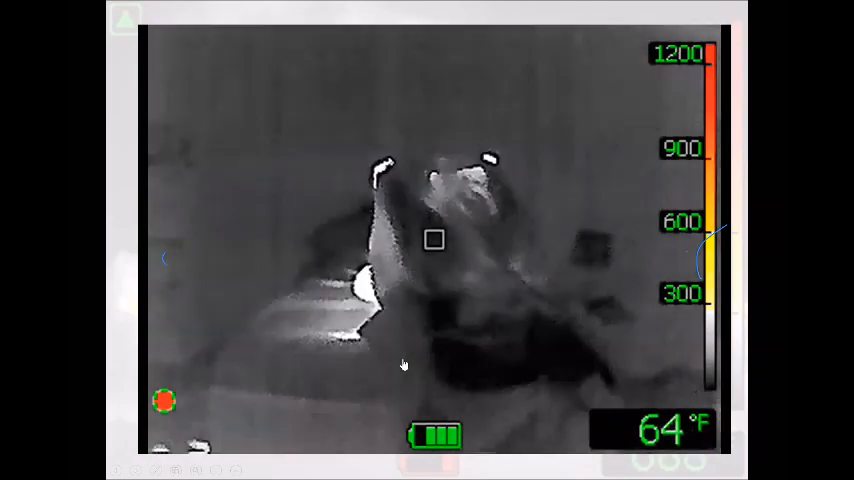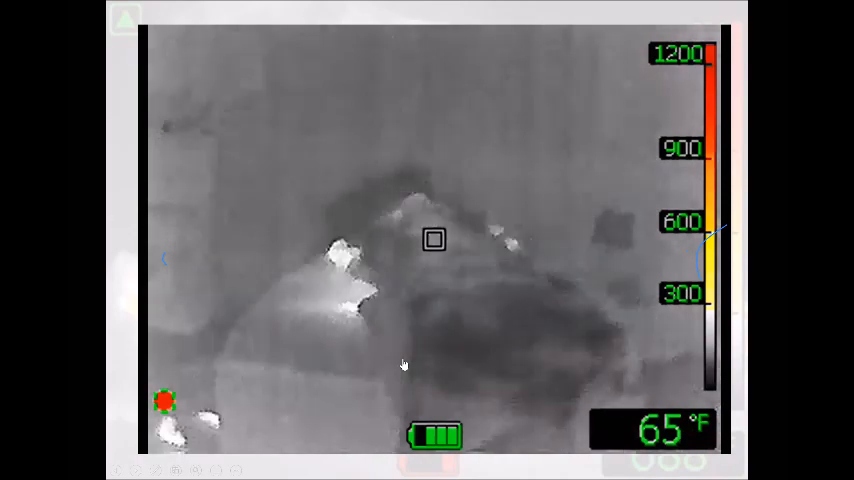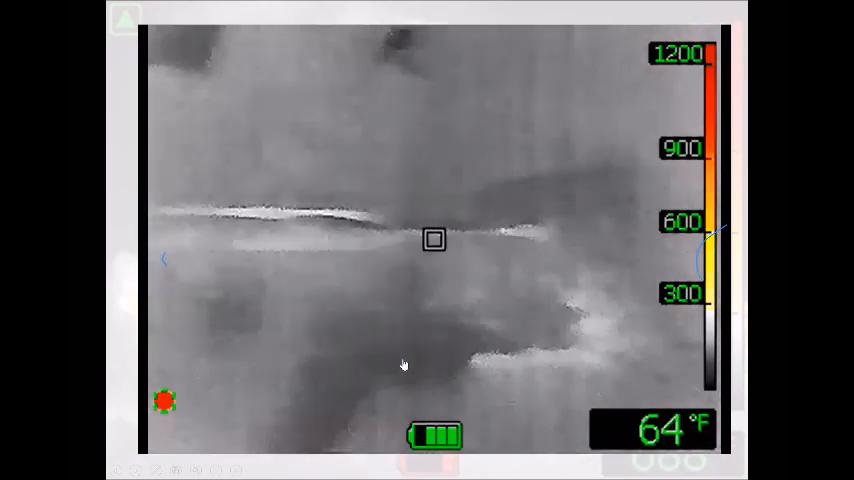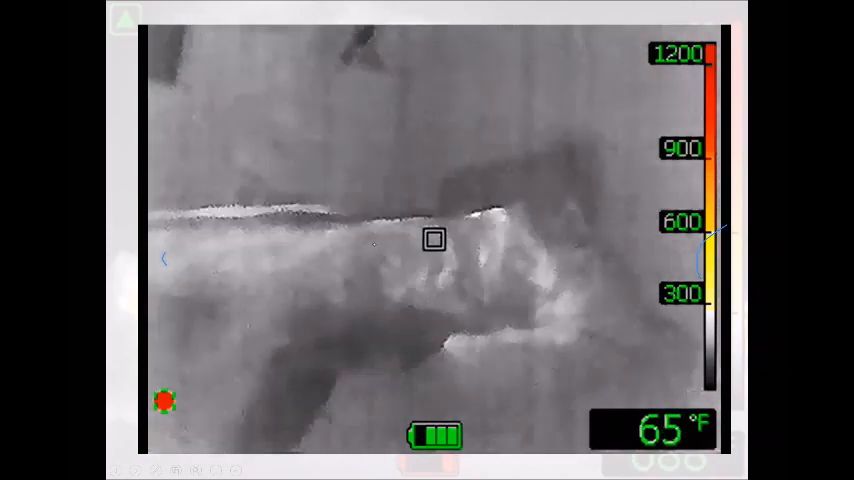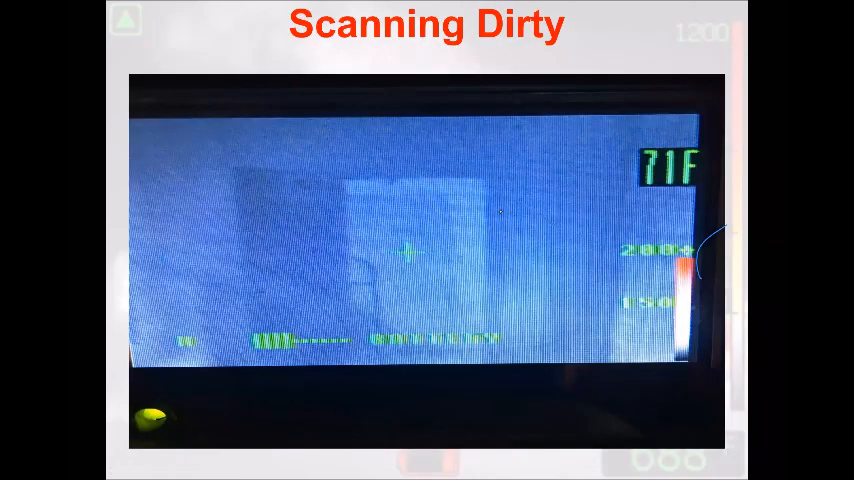He disappears. He's gone. Now, with him being an active emitter, at some point in time his thermal energy will bleed through the blanket. Yes, but he takes a deep breath of superheated gases. He goes into cardiac arrest, something along those lines. Are you going to see his thermal cues? No, you're not. So we have to search beds. We have to search bunk beds. Get on top of those things.